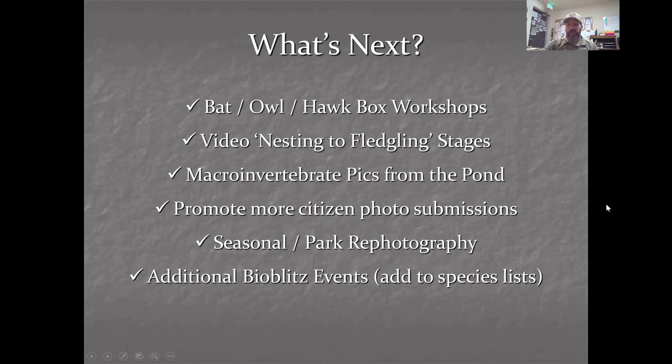Maybe do some macroinvertebrate photography from the pond. Do some more citizen photo submission promotion. So I always welcome anybody who visits the park, if you take some pictures of animals, plants, anything that's living, and you want to send them to me, I'd be happy to help you ID them, but also put them in the album and be able to highlight them for people to see. Maybe some seasonal park re-photography, so pictures of the pond from the same vantage point during each season. That would be kind of neat. And then maybe some additional Bioblitz events as well to add more to that species list and those albums.